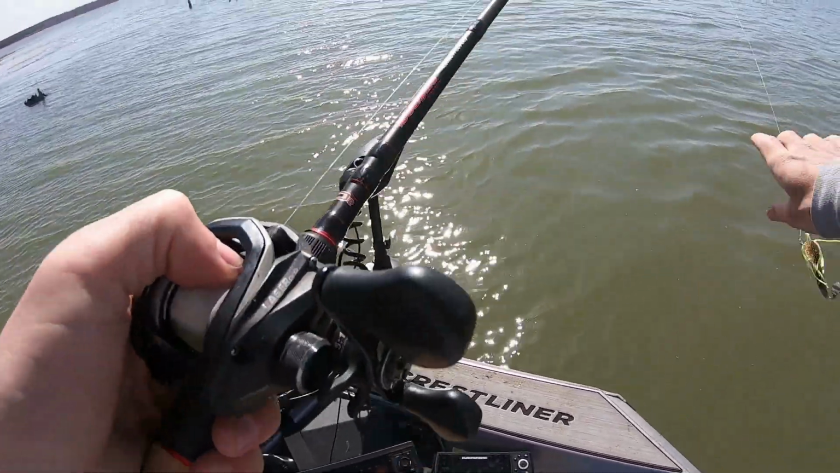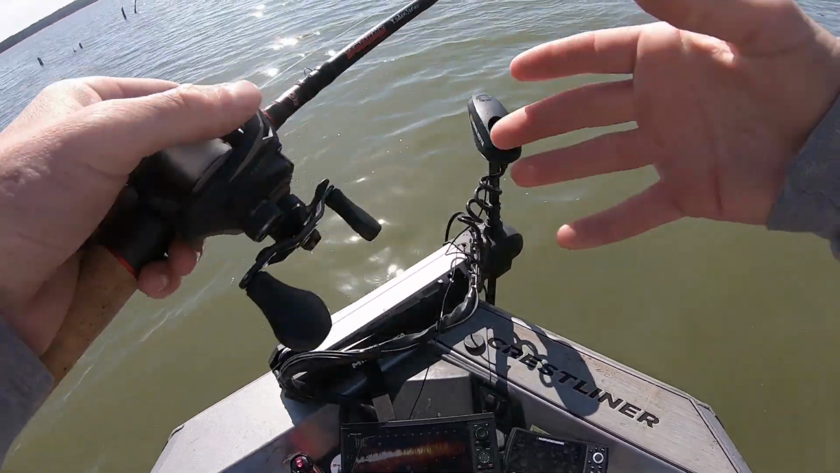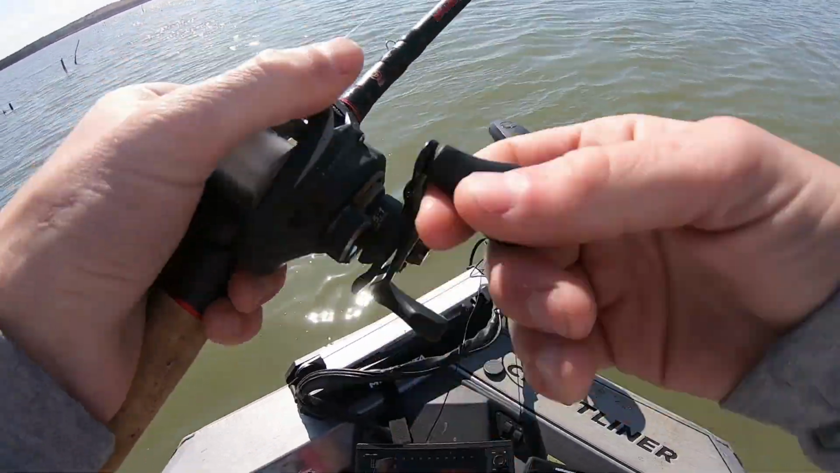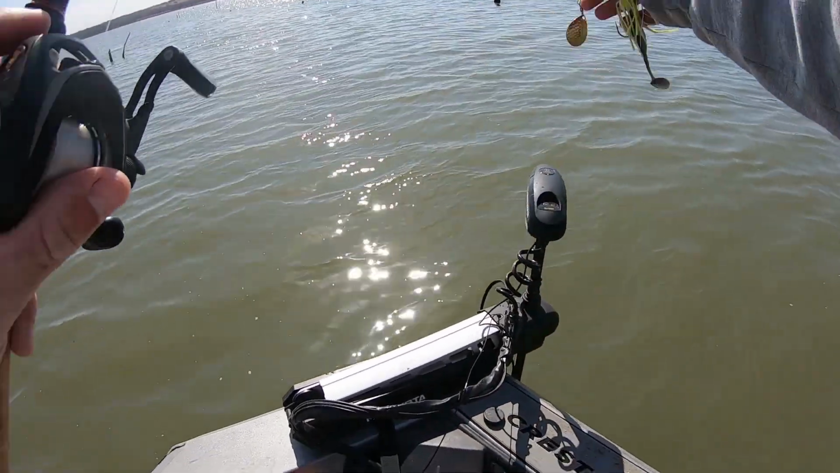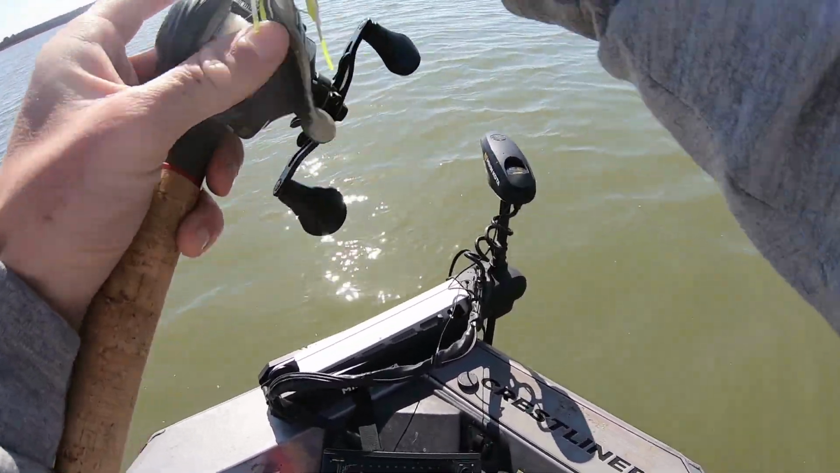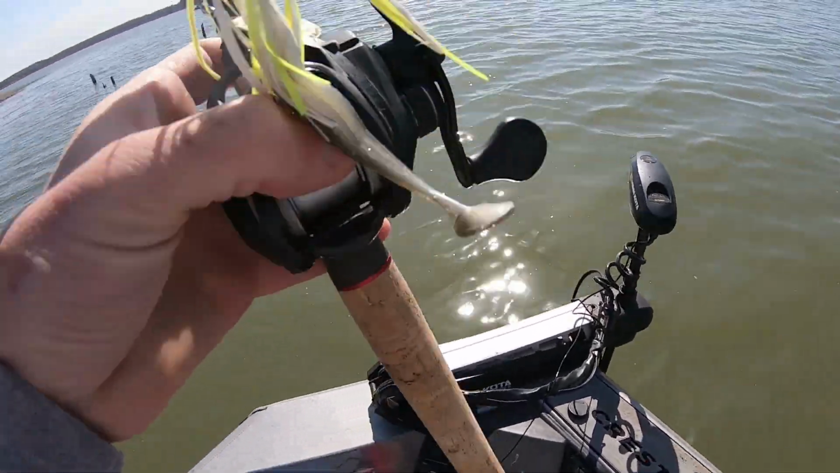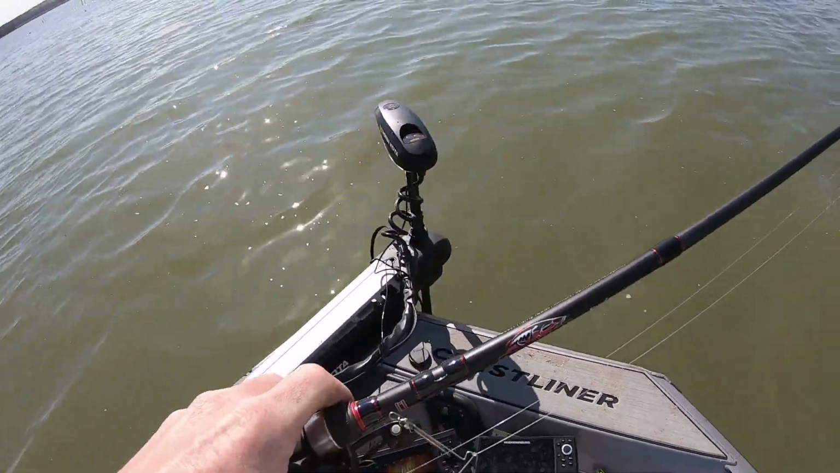I think we got about another week or so, maybe a week and a half, till we start seeing fish pull up into this stuff. I really think they're in a major transition right now between the deep main lake stuff and the staging areas and the pockets. I've caught fish in both the last few trips, and I think they're still kind of caught somewhere in between. They don't know where they want to be,